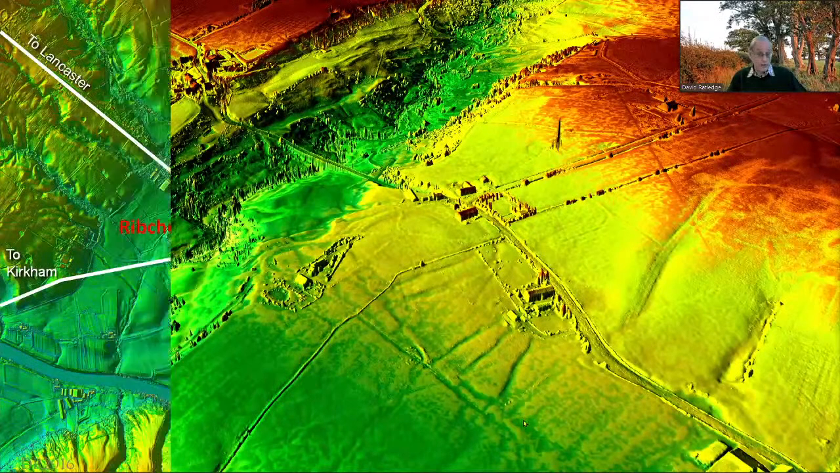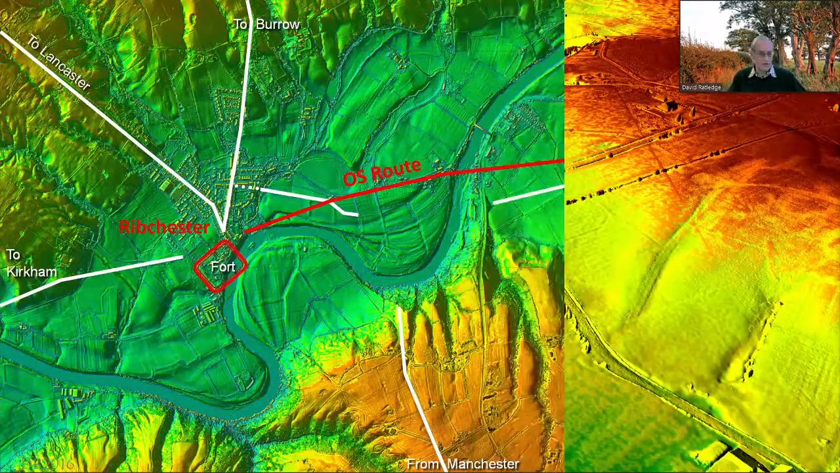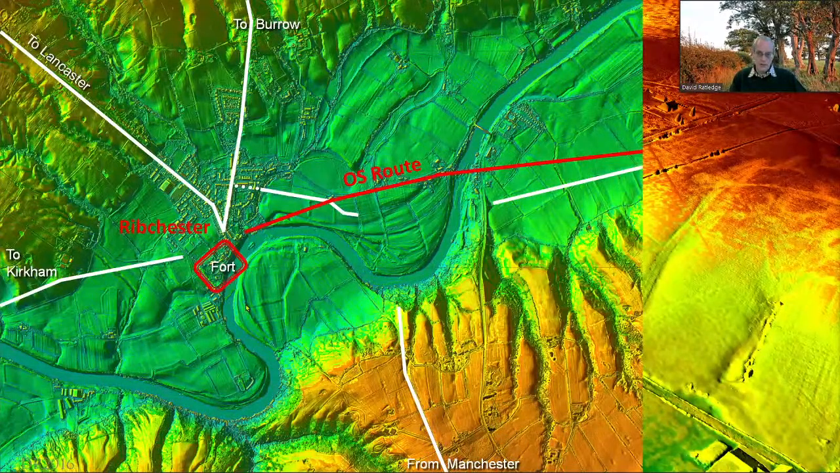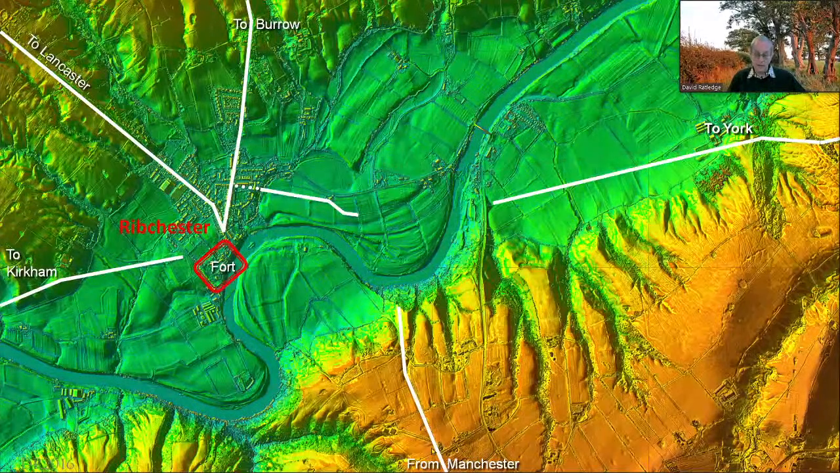So on to Ribchester. The big puzzle there was, where was the bridge? Where did they get across the River Ribble? There's the Ordnance Survey route, get rid of that. White is where it really is. I could find these quite easily. That's the York Road, and this is a link road in, and this is the one from Manchester. So where the three routes meet, and where the river was, of course, would be where the bridge was.